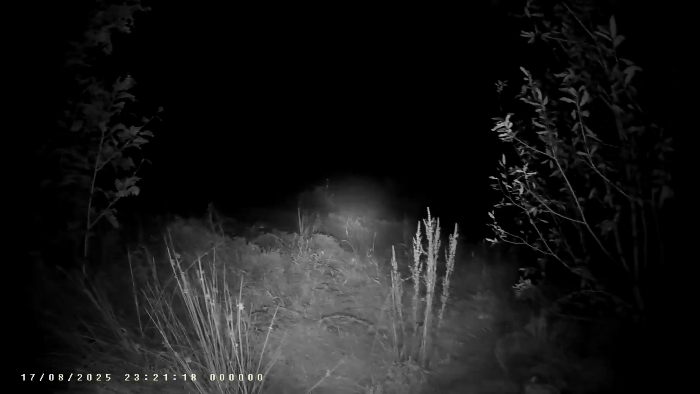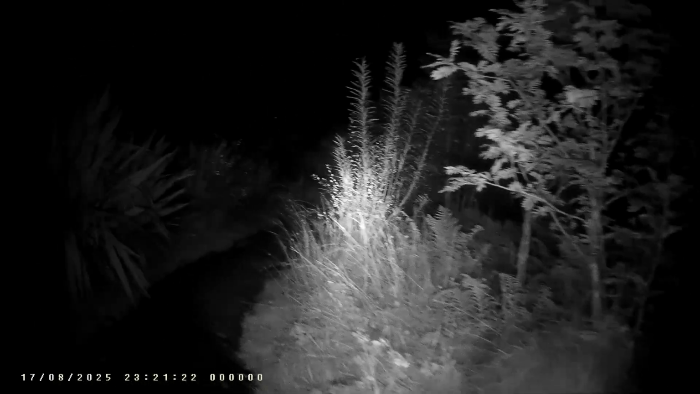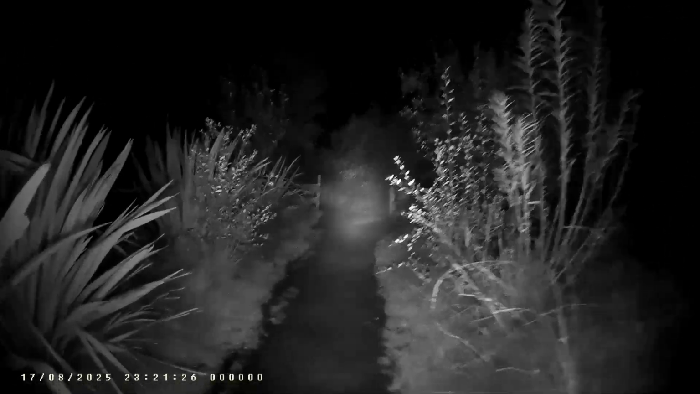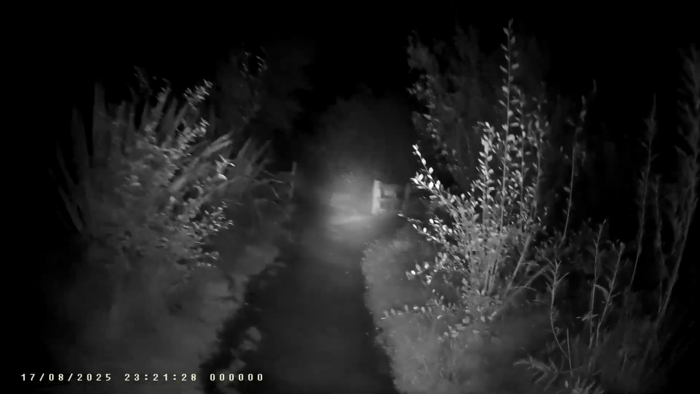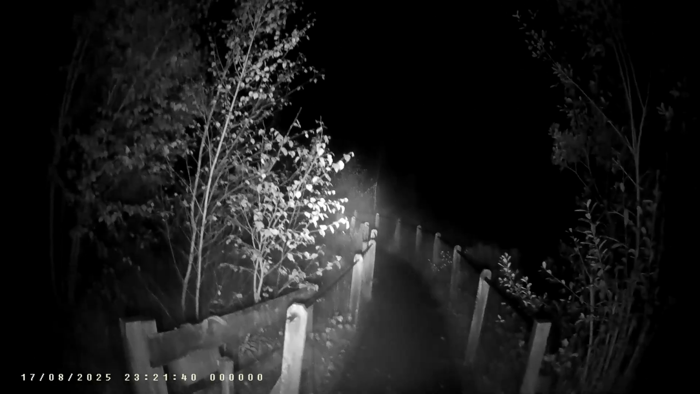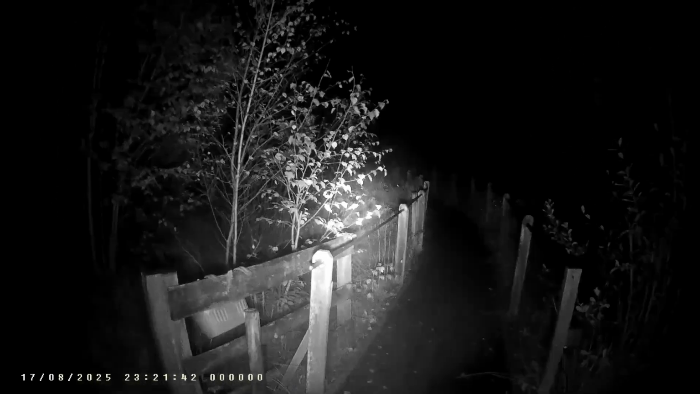Yeah, a lot of mist. And I see it's starting to fog up a little bit. Oh, there's a lot of moisture here. That is the shortcut across, which would take you back over to right at the round tower, you know.